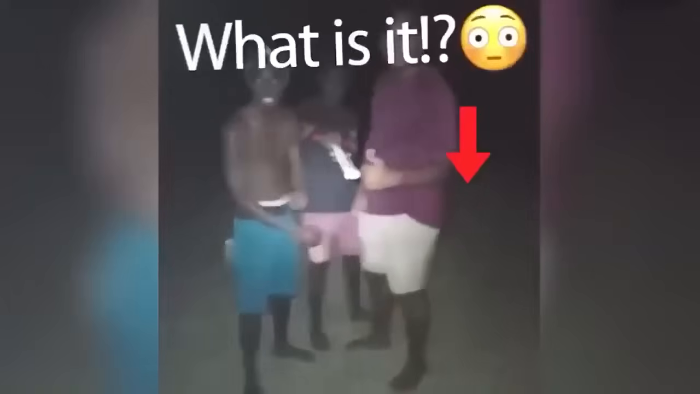A creature defying conventional categorization emerges behind them, triggering an intense sense of fear. On closer examination, slowing down the footage reveals this enigmatic being with a curious blend of canine and human characteristics. Its elongated limbs resemble those of a human, but possess an otherworldly, slender quality.